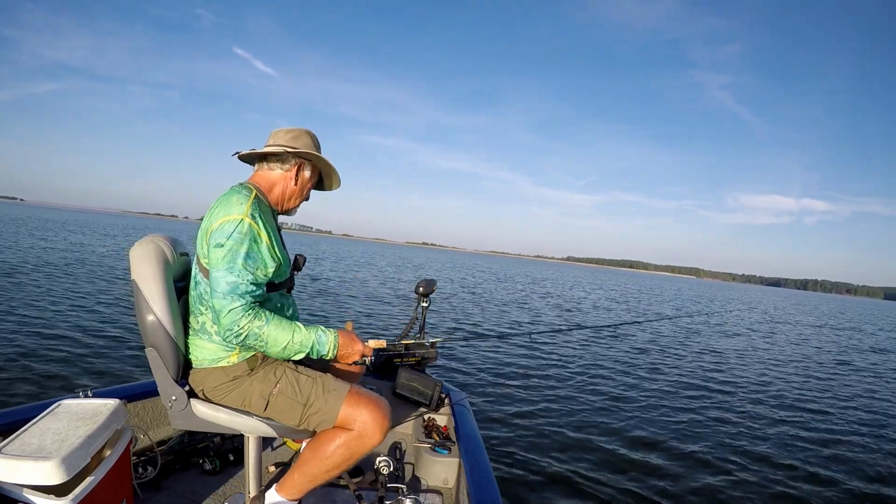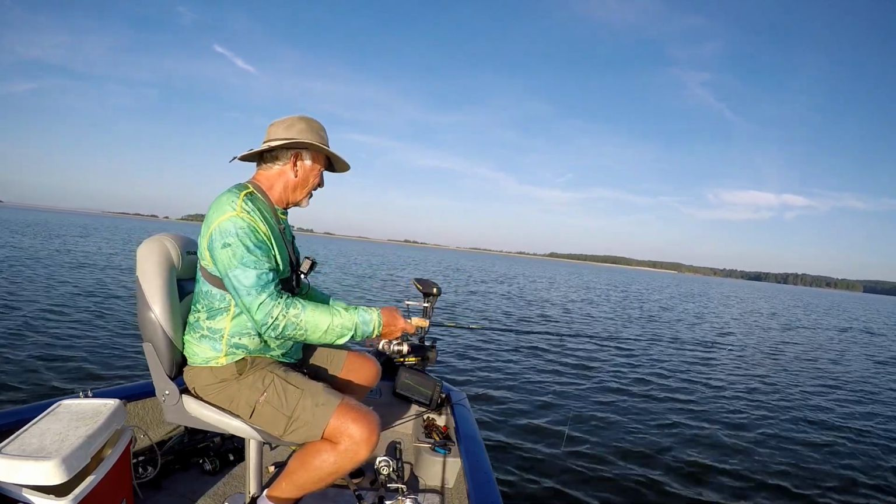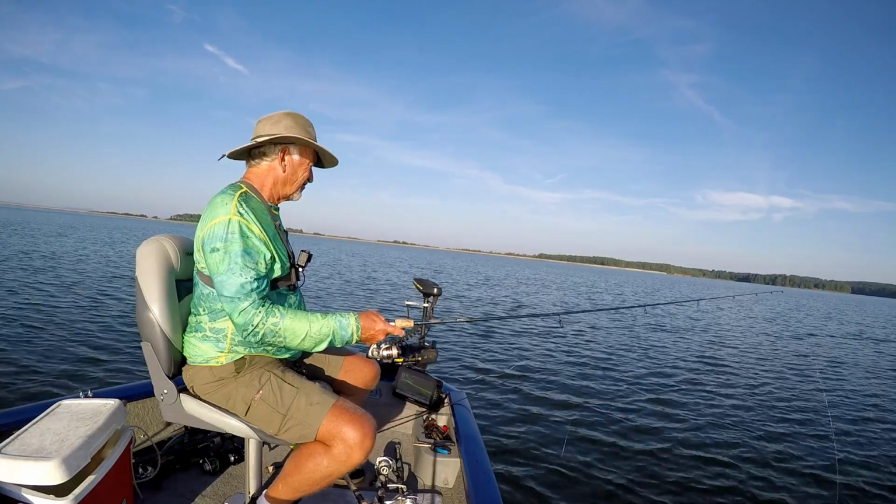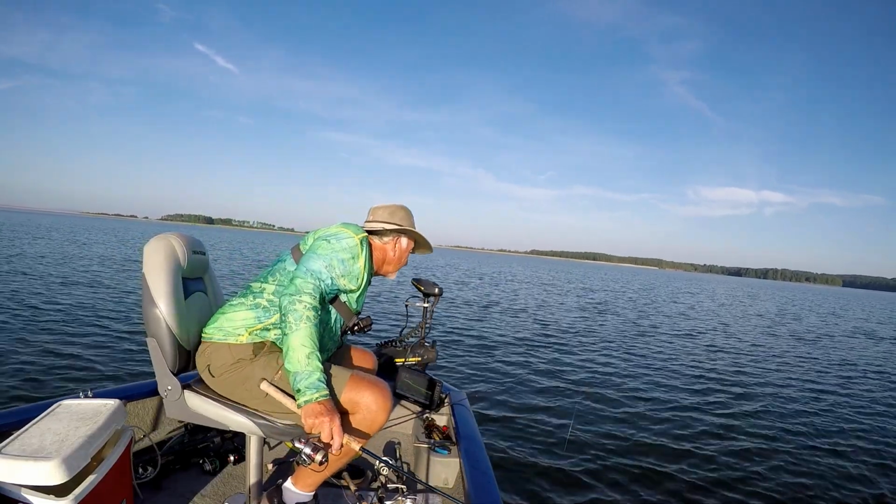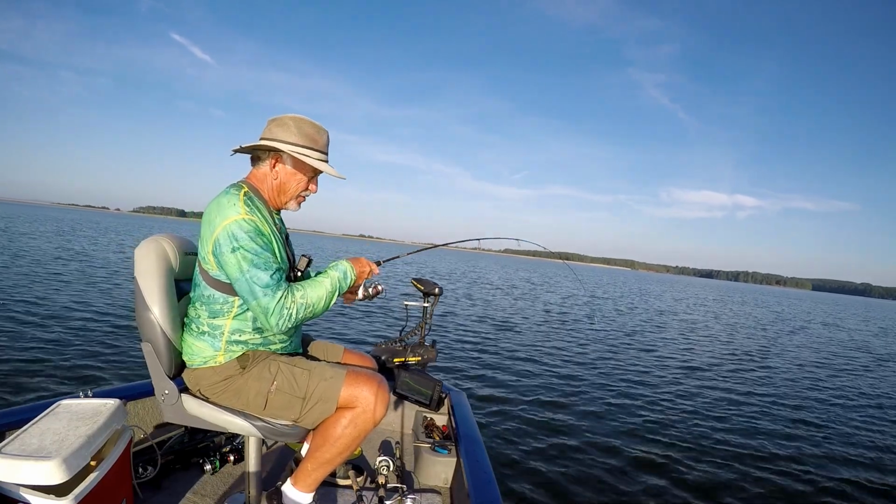What is it? A whole pile of them up there too. Let's see if we can catch something. Got one bite at a minnow. Look down there, going. Them's crappies. Got a bunch of them out there too.